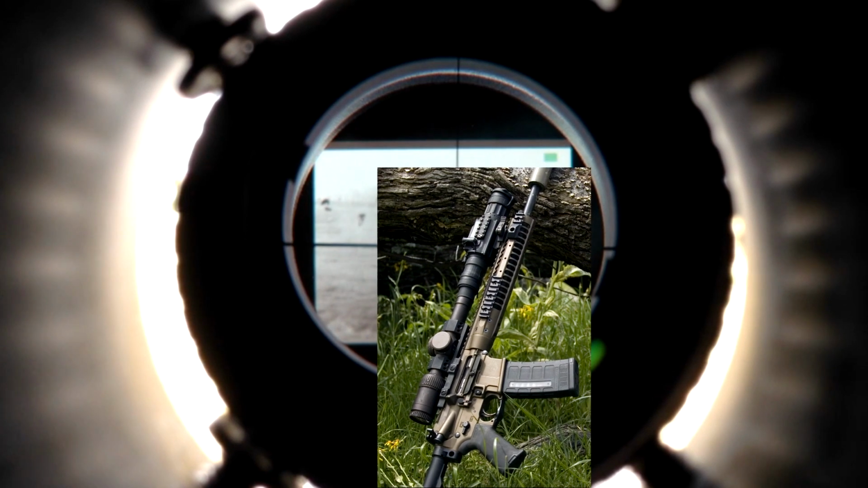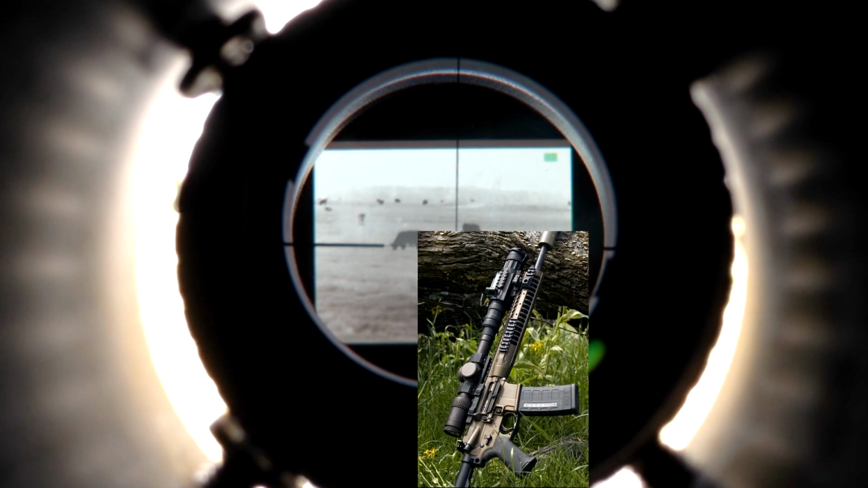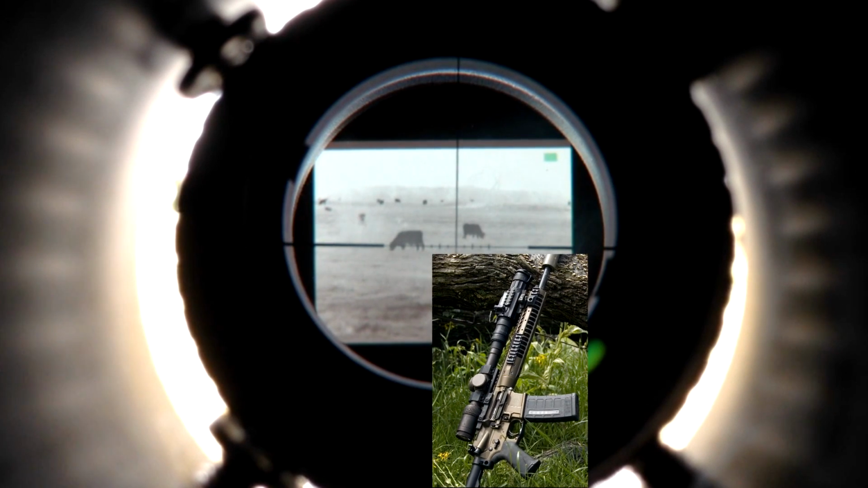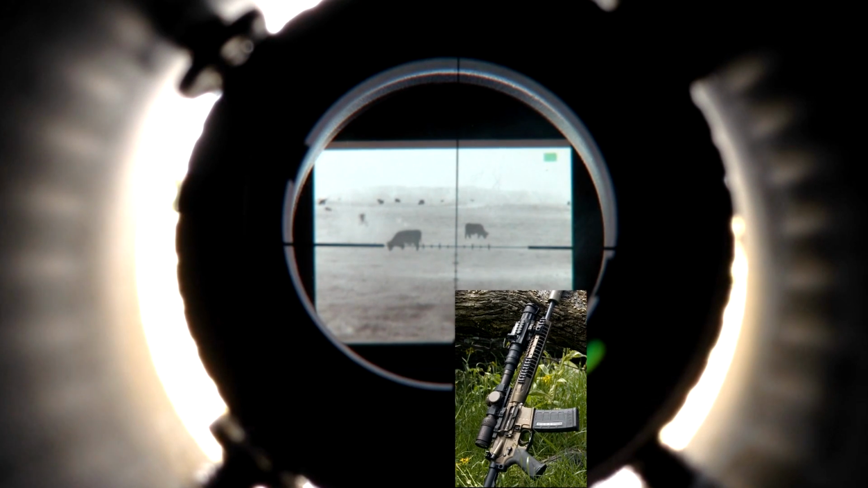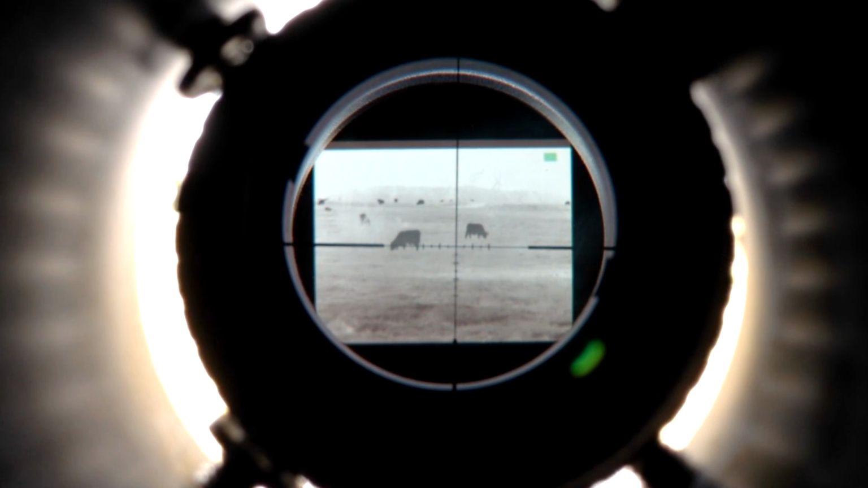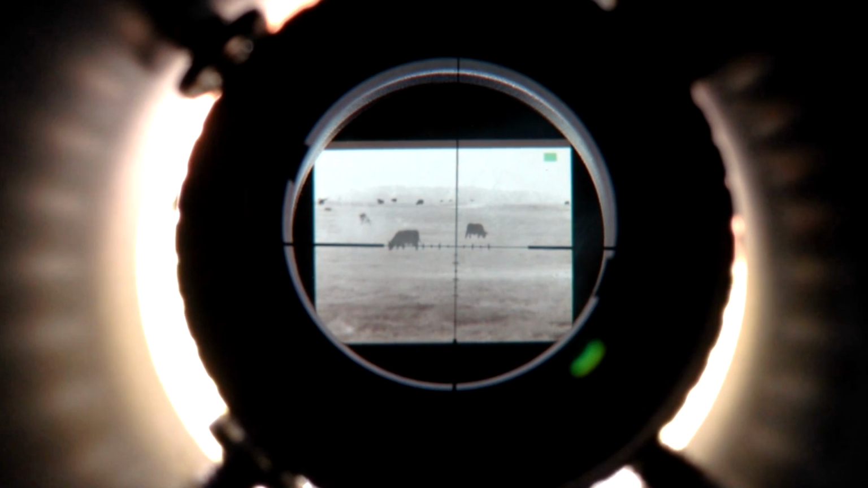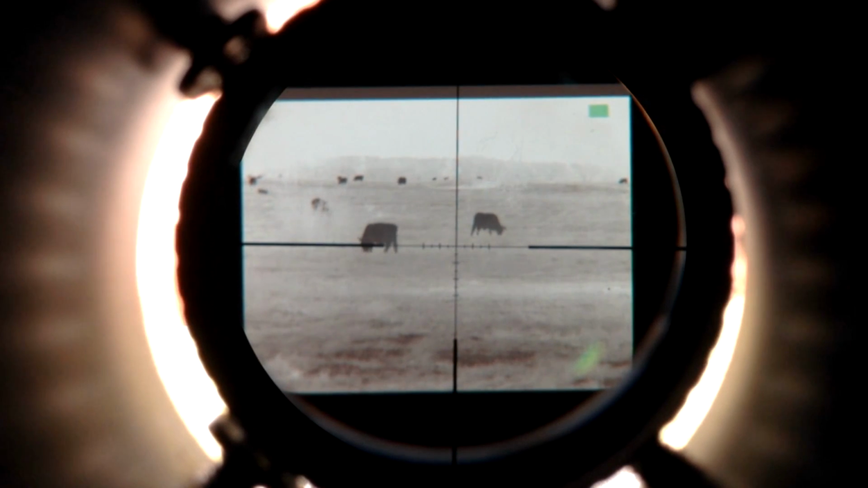Okay, this is hopefully better, more like field conditions. This is the Apollo 640 42 millimeter in front of a Vortex Optics Razor HD2. This is at 1 power. This is 1.5 power. The first cow is 75 yards. The next cow is 100 yards.